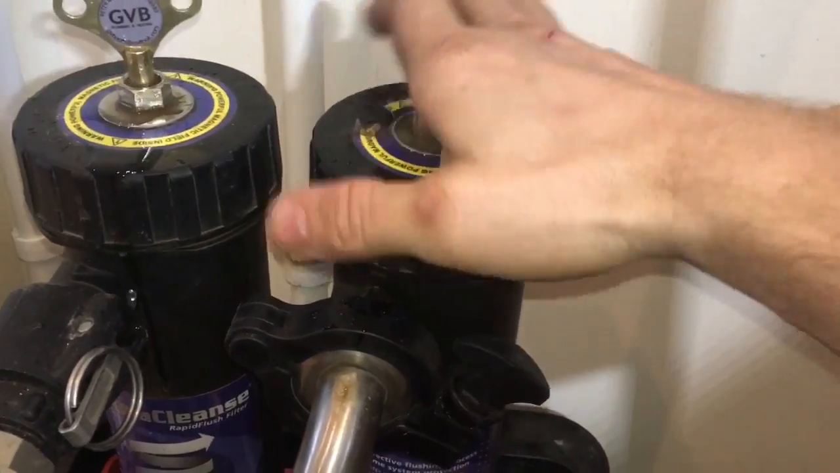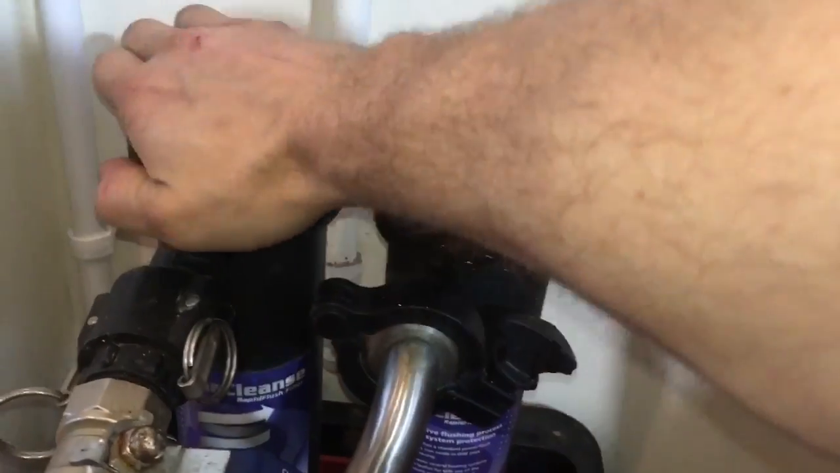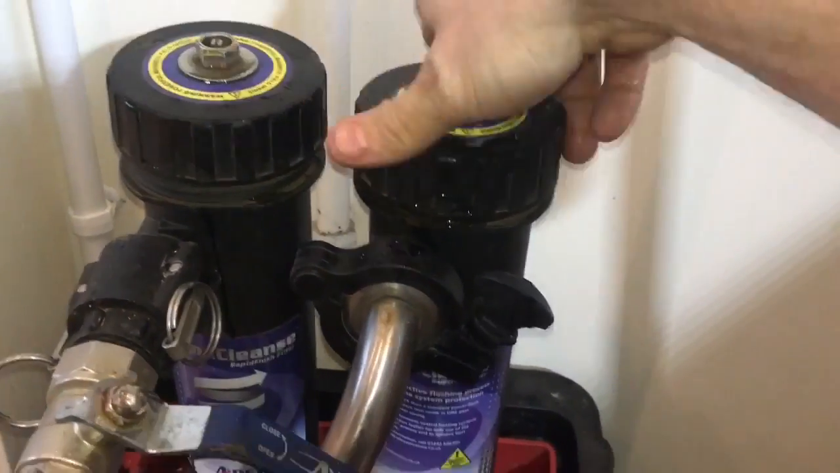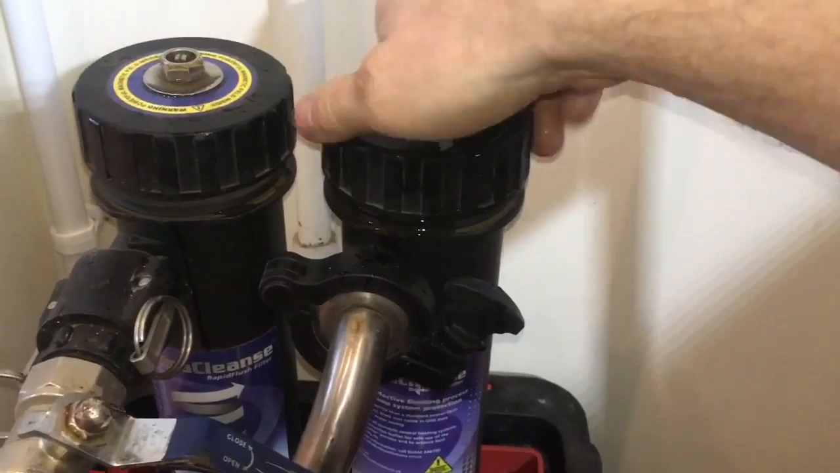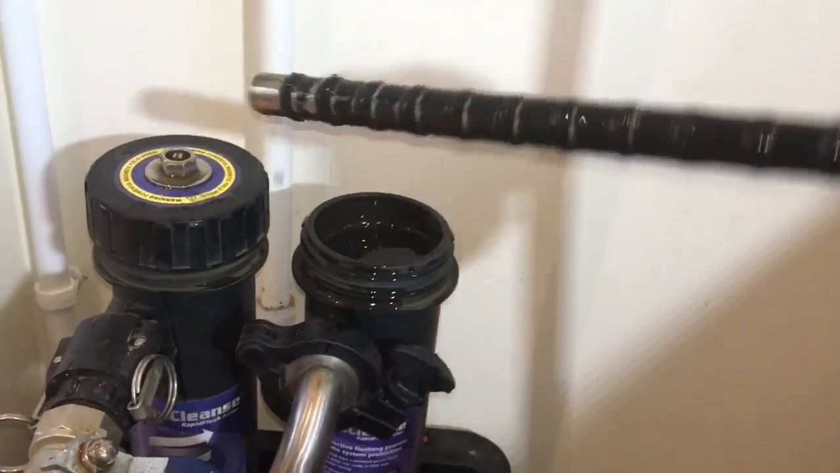Okay, so once you're happy you've took the pressure off, you can undo the magnets, and it will just show you what has been in the system, if anything. I'm not expecting much on this one.